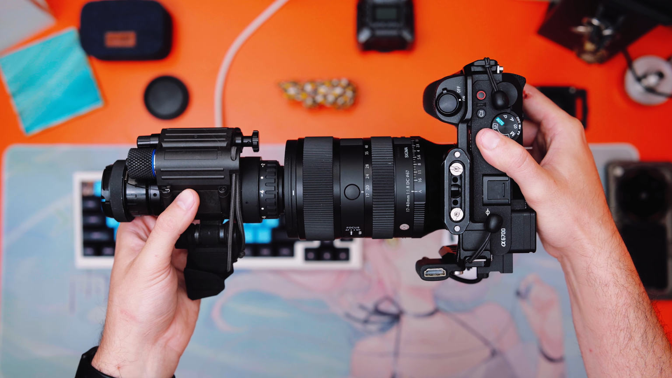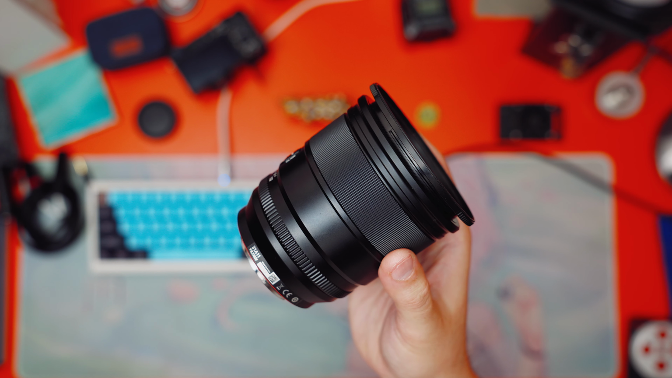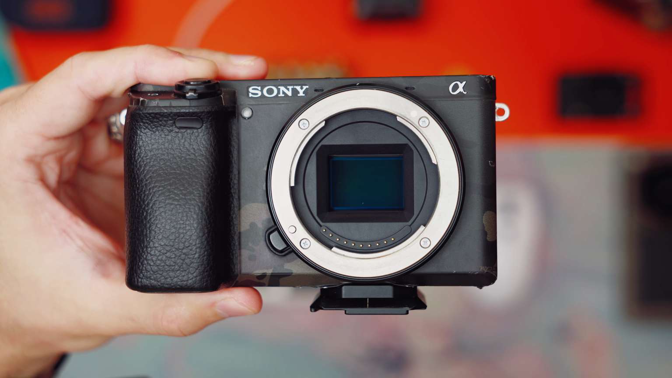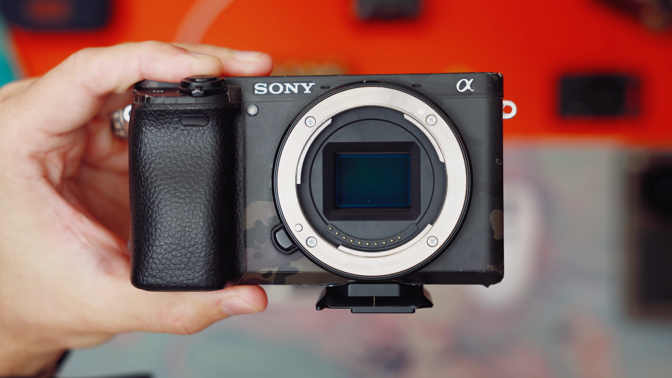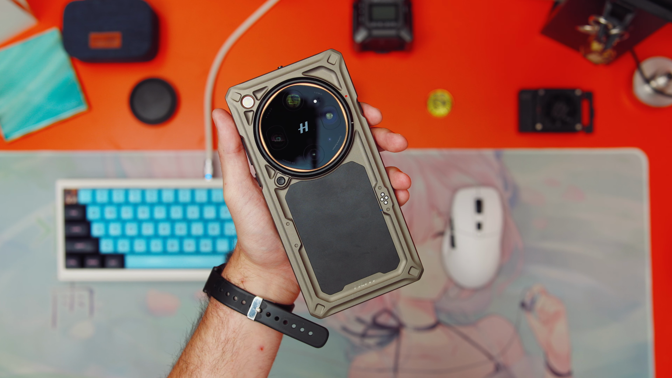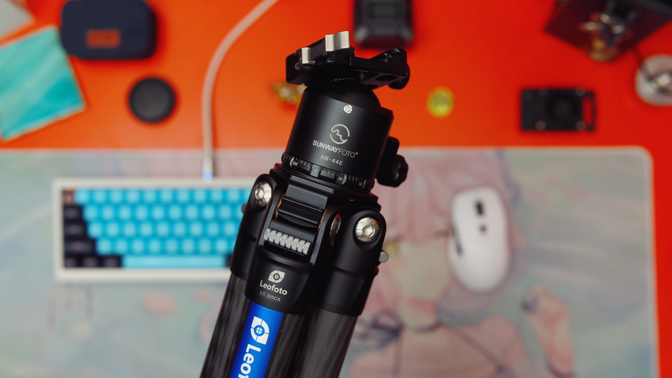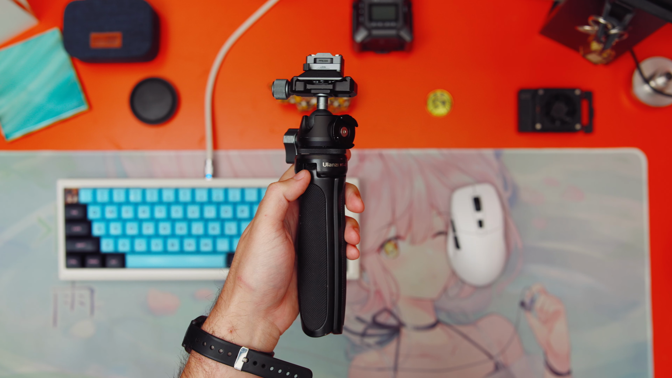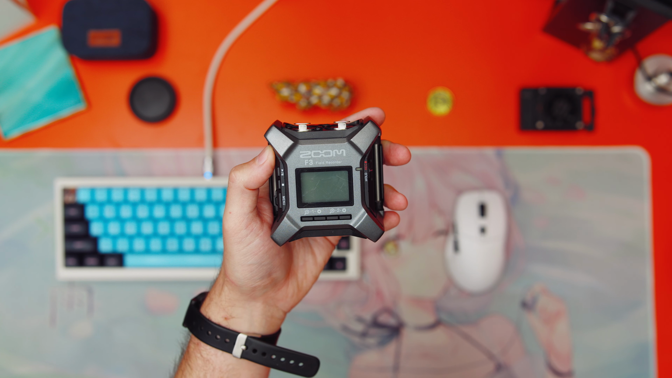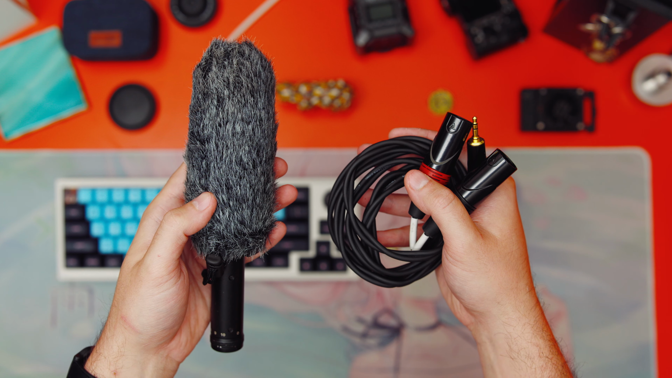I packed the a6700 with the PVS-14 and the direct adapter as the main rig, the Viltrox 27mm f1.2 for standard astrophotography, the Sony a6400, which I essentially brought just to be able to take pictures of my main rig for documentation purposes, and the Oppo Find X9 Ultra in its Chronos case. I also brought my main Leofoto carbon fiber tripod with a Sunway Photo ball head, as well as my Ulanzi mini tripod and the Chronos Arc adapter for the Find X9 Ultra. Finally, I brought the Zoom F3 32-bit float audio recorder and the Comica VM20 shotgun microphone for field recordings.